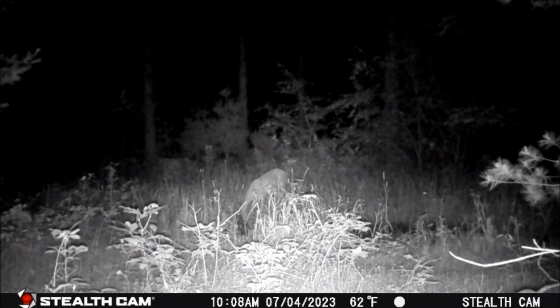At 10:08 p.m. on the 4th, this doe is calmly drinking, but tensions arise as a second doe moves in for a drink at the water hole.